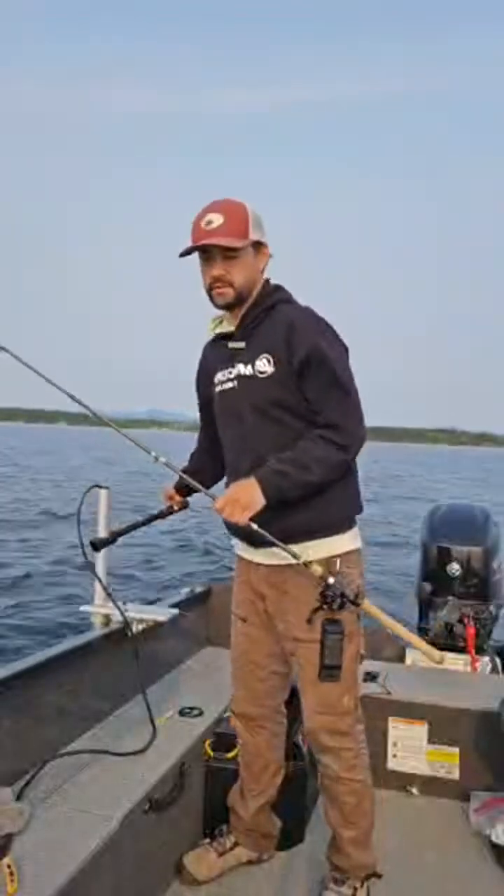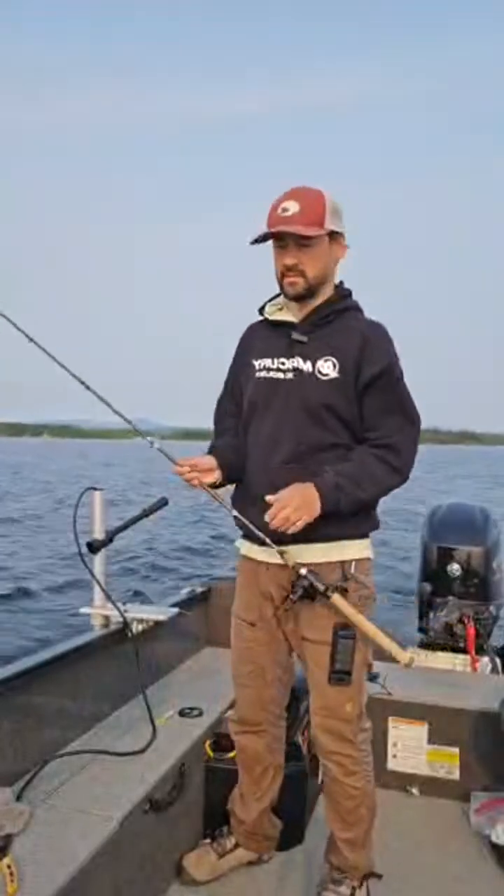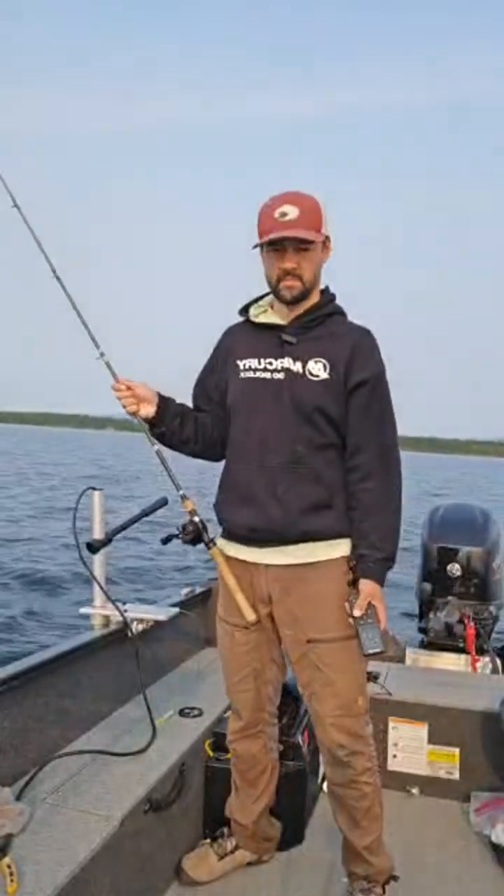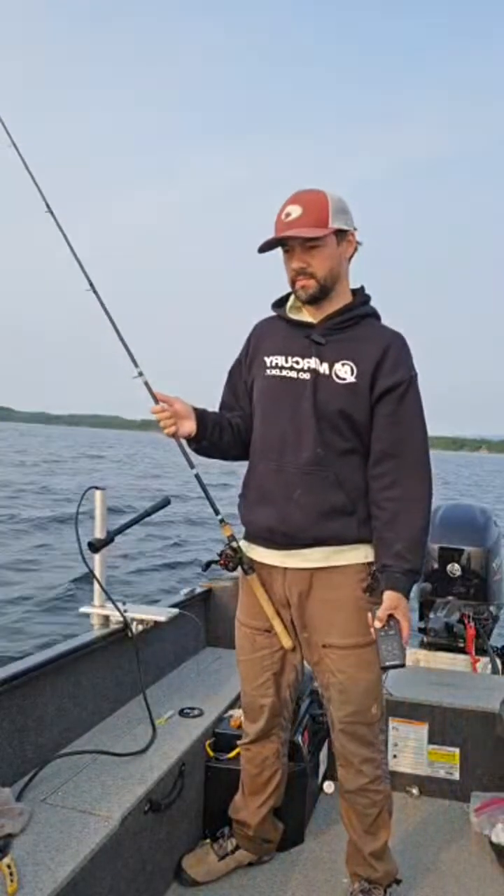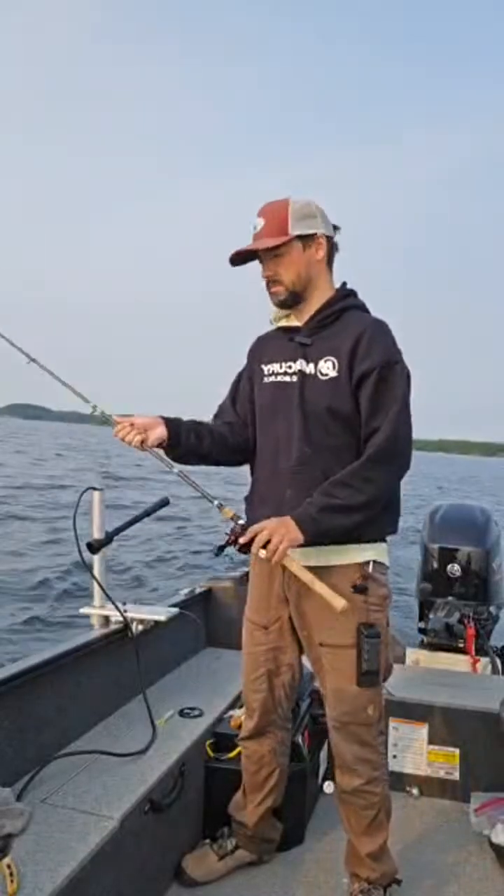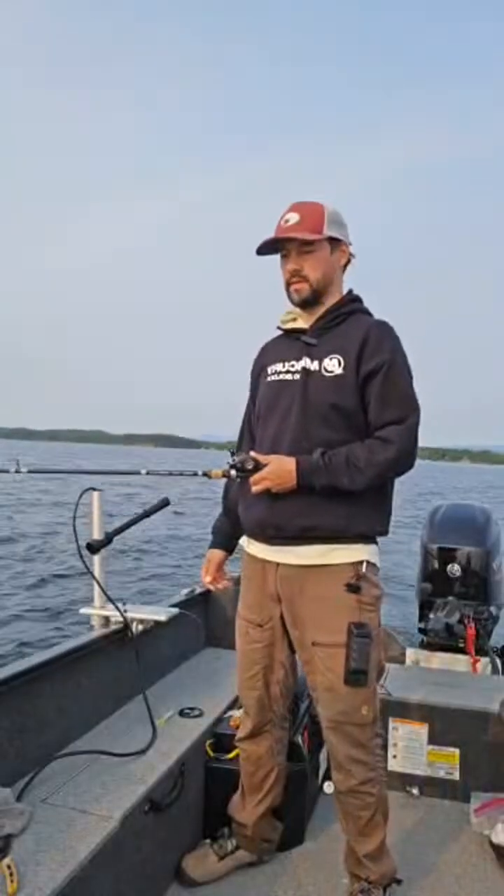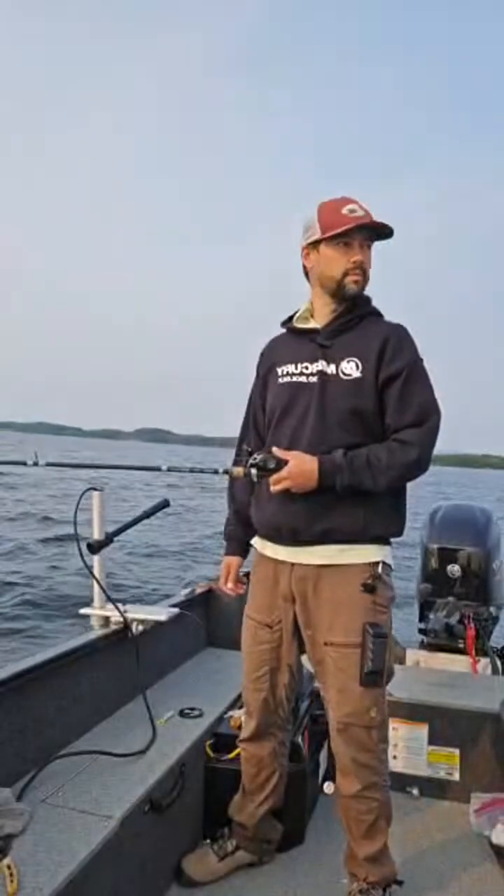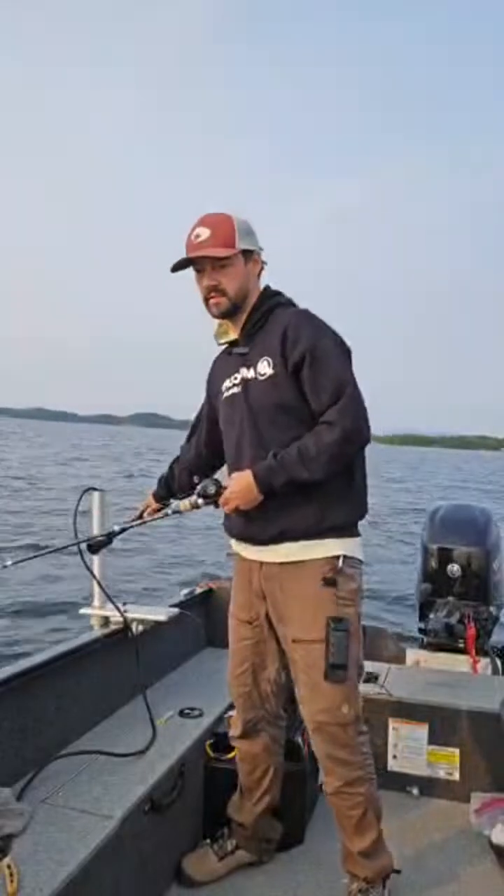My little bite window seems to have stopped, which is annoying. Oh, we got a Laker. We got a Laker. Put on the brakes. Spot lock just put on the brakes for me. Another guy out there jigging for Lakers, I think.